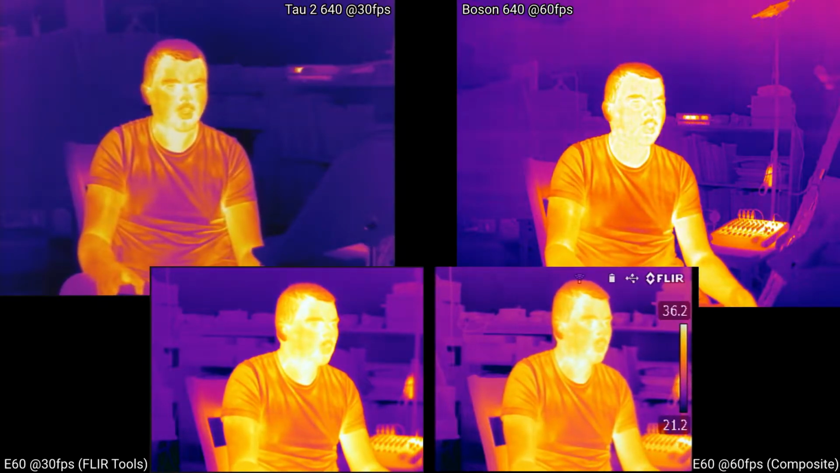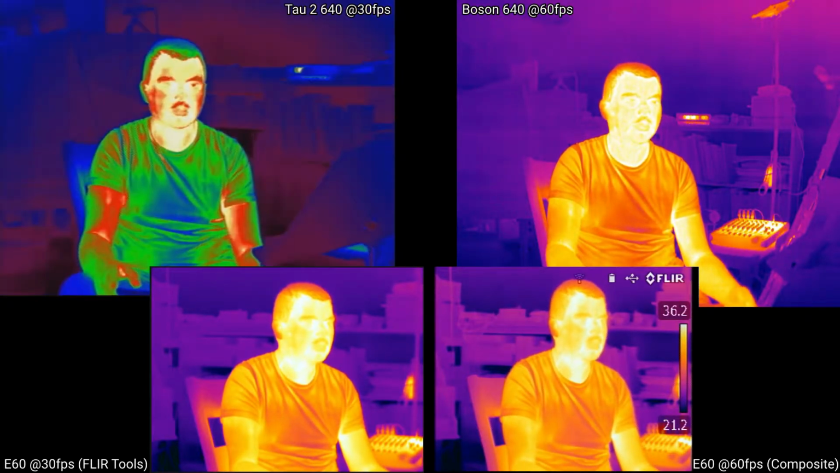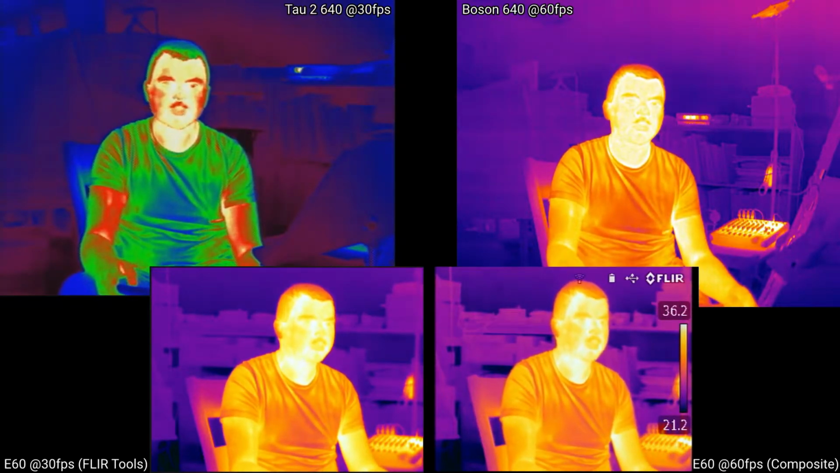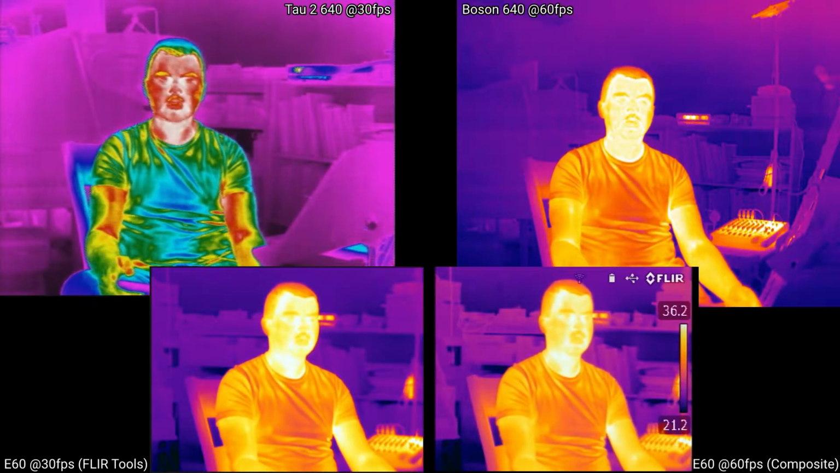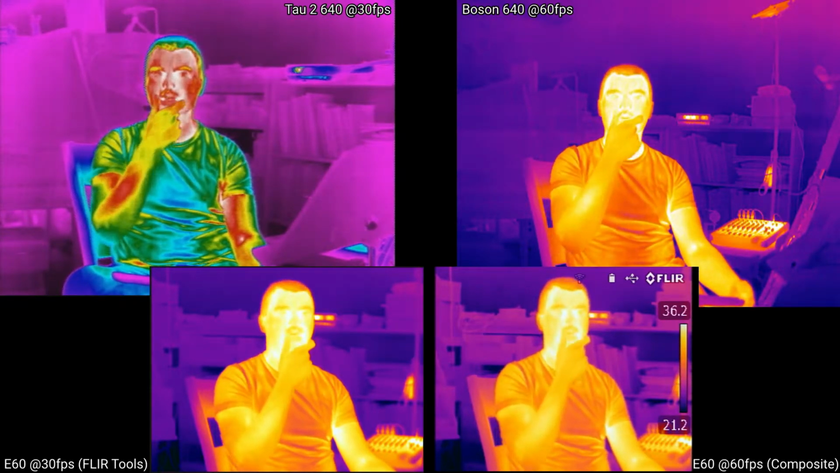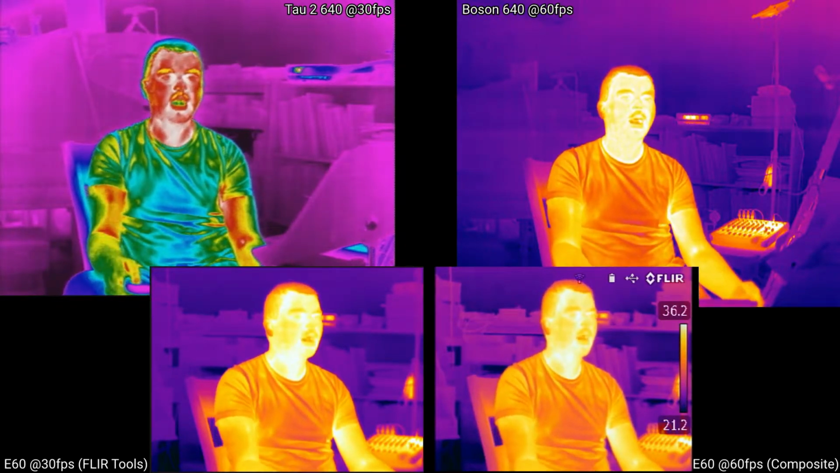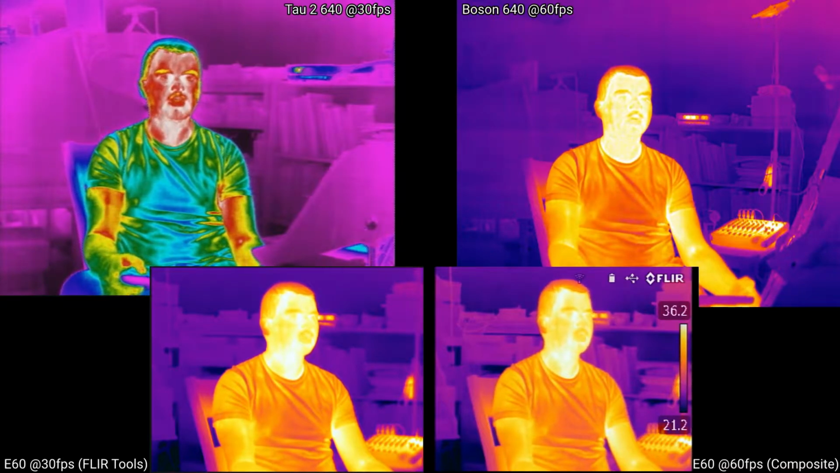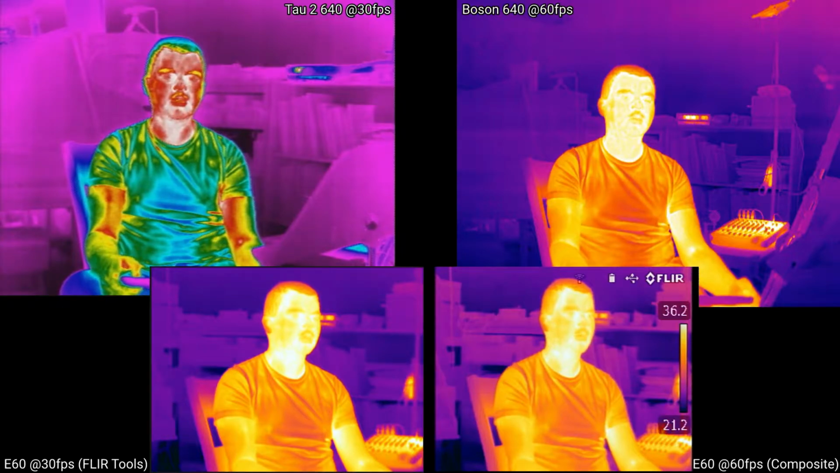And this becomes more apparent when you switch to the rainbow, because the rainbow seems to be the best for picking out very small details. Not this rainbow. Where's the rainbow? That one. Because here in the Tau 2, you can see very clearly that the hottest spots are right here on my neck, and then right here in this nose and mouth area, and everything else is quite a bit darker. But even changing several different palettes with the Boson, you don't really see that.